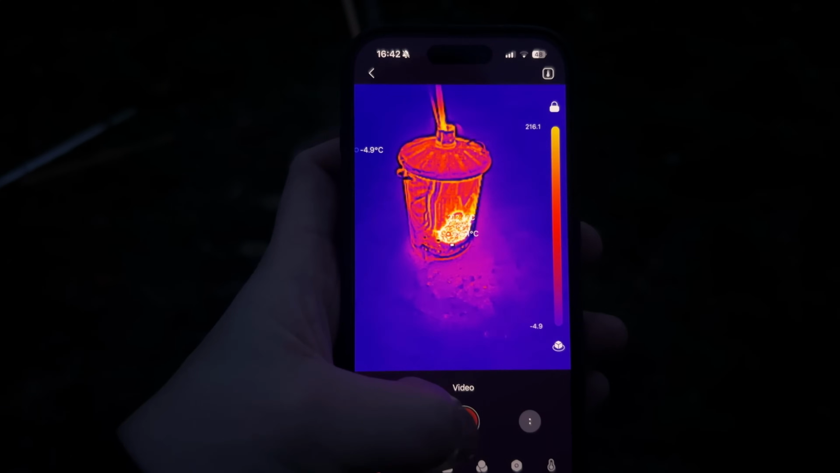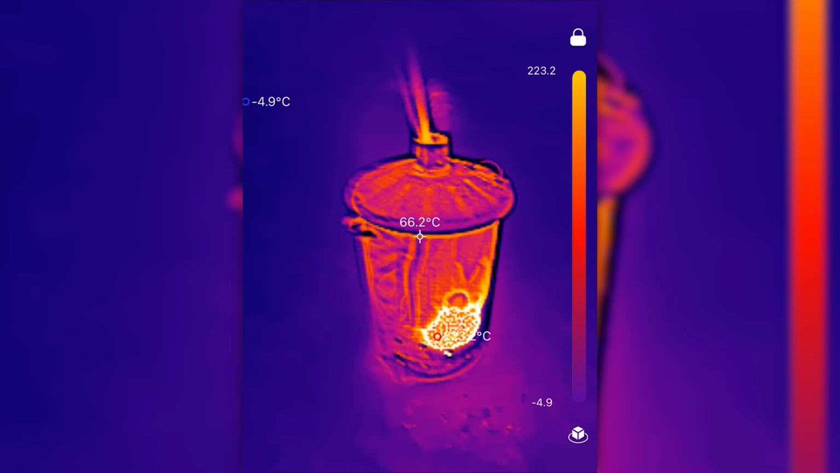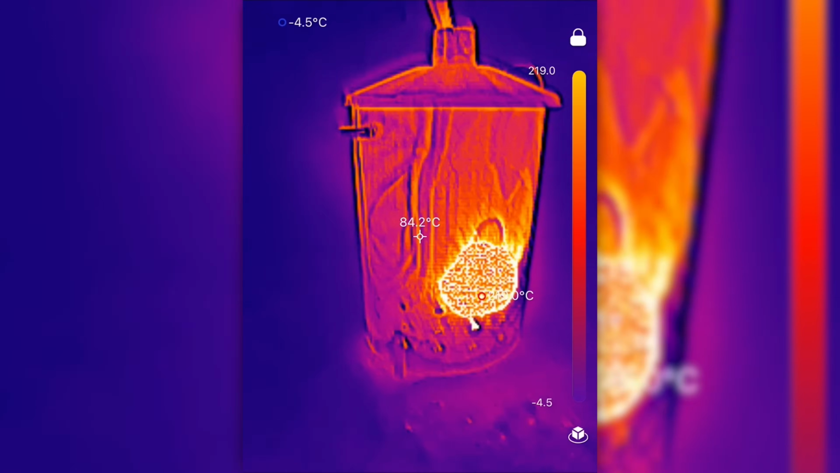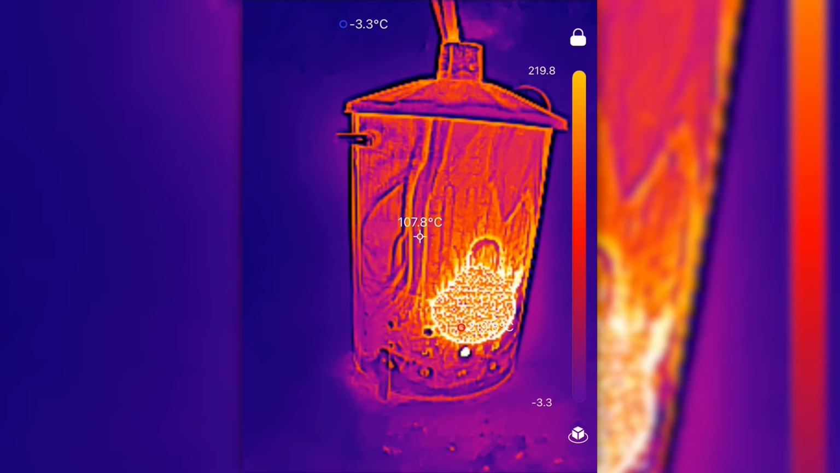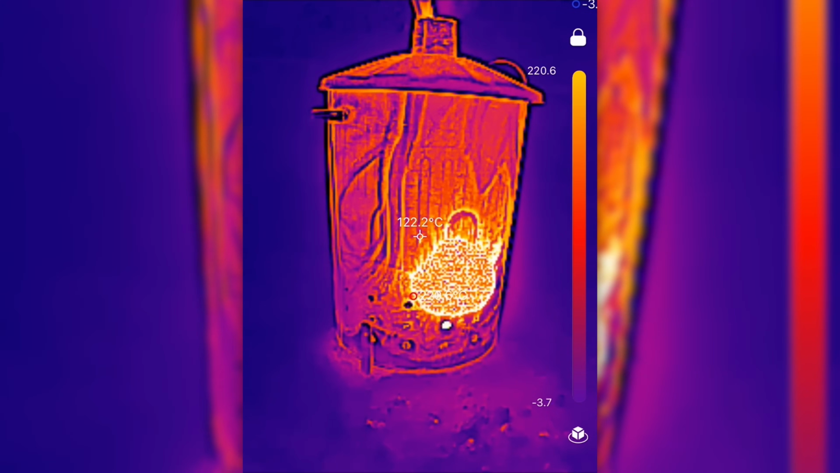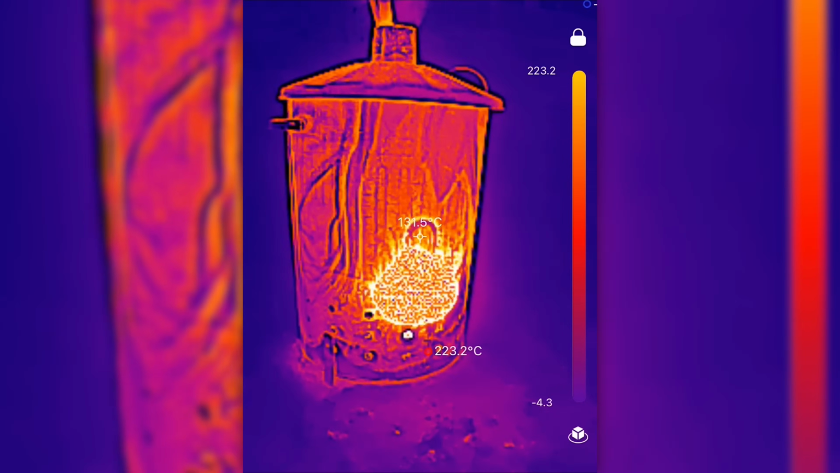If I actually hit record here, it'll record the screen for me and I'll overlay it on camera here. But as you can see in there, that is incredibly hot. 220 at the hottest point in there. It's quite interesting to see where the logs that are currently burning inside the burn bin are, but that is very cool. I am not 100% positive on how far it goes.